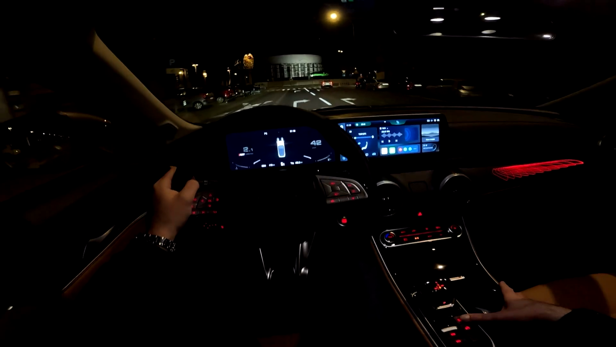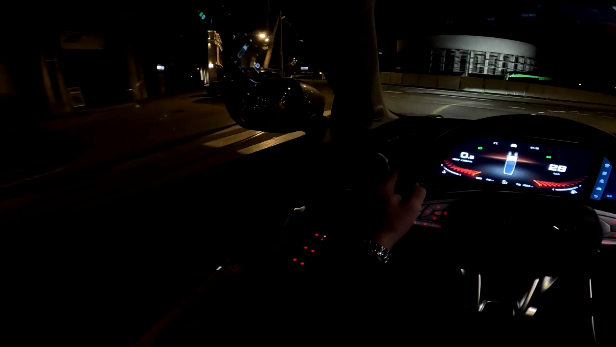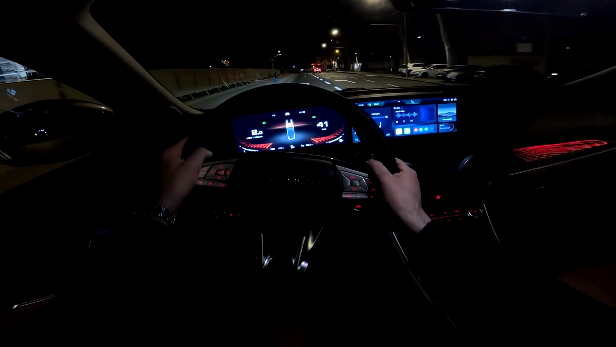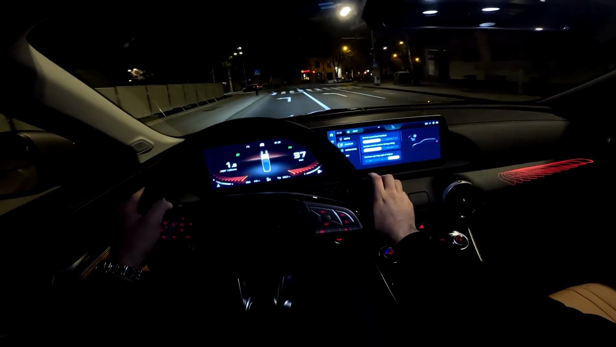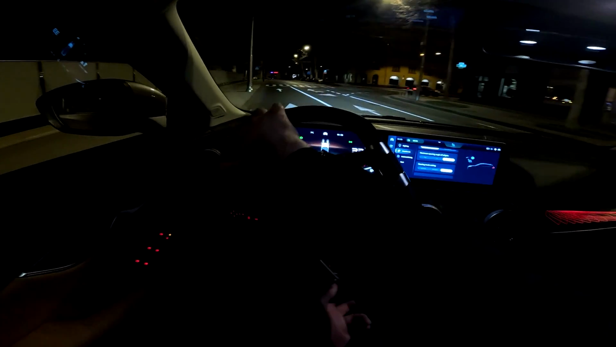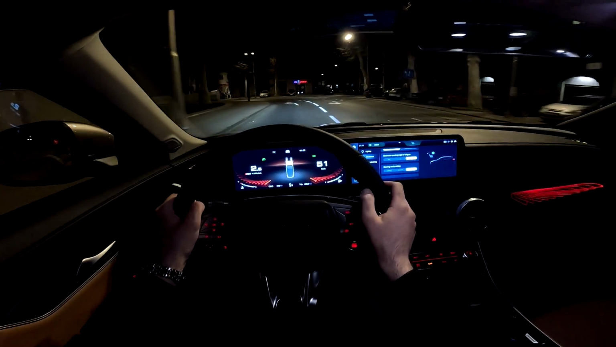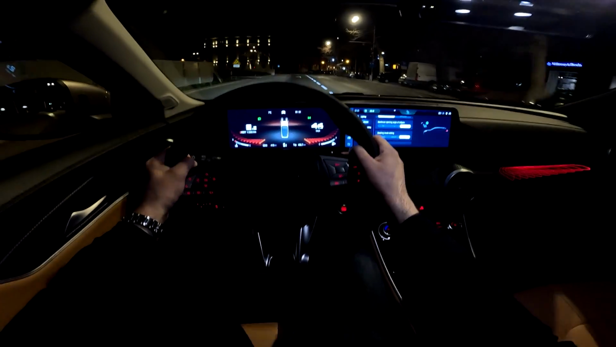In sport mode, the best throttle response. And you can also adjust the steering. So if we go here, you see we have the steering mode setting. Currently I have it on sport. You can also have standard and comfort, but I quite like the setting for sport. Let's do another lap.